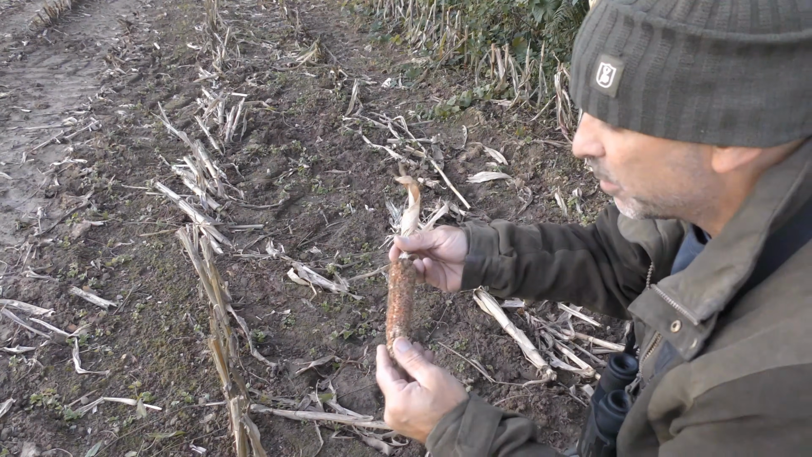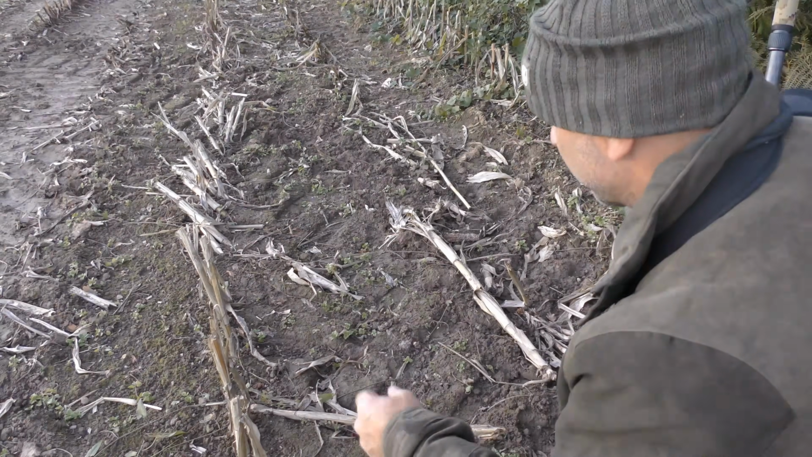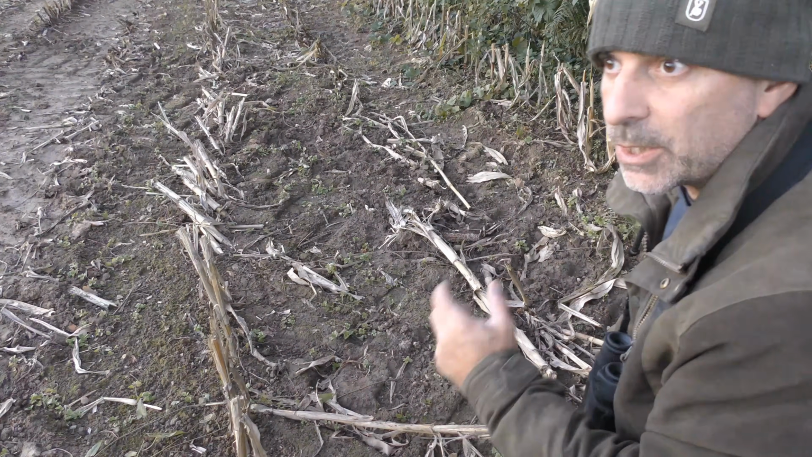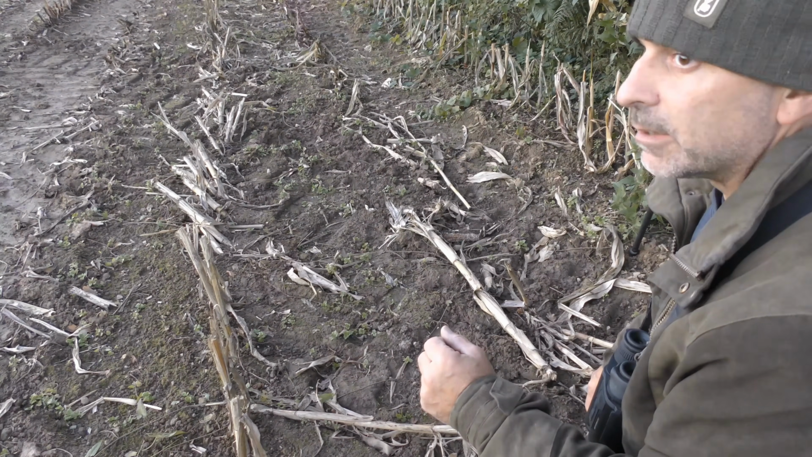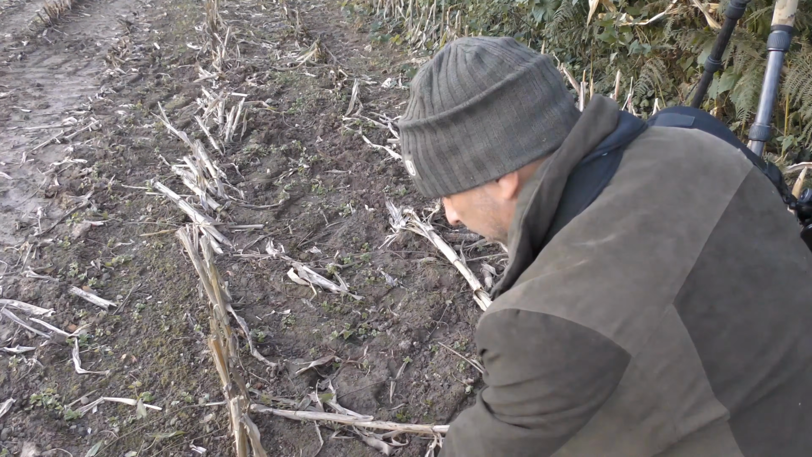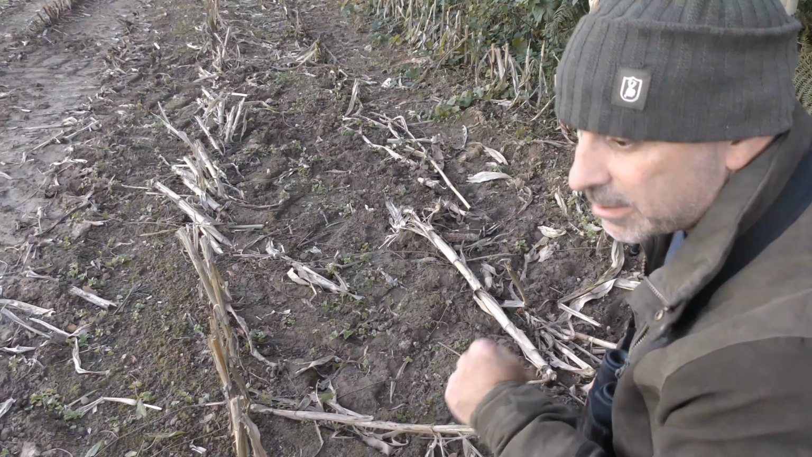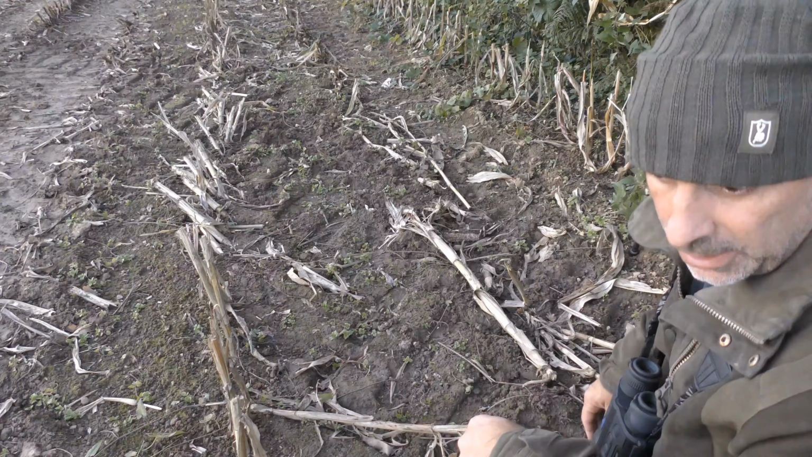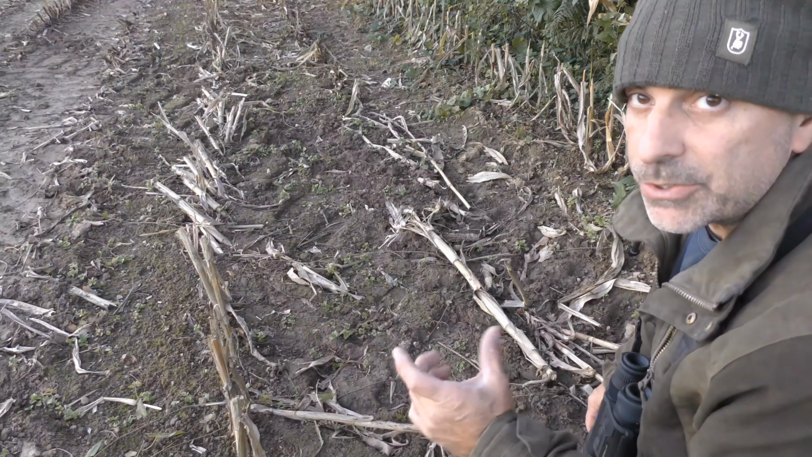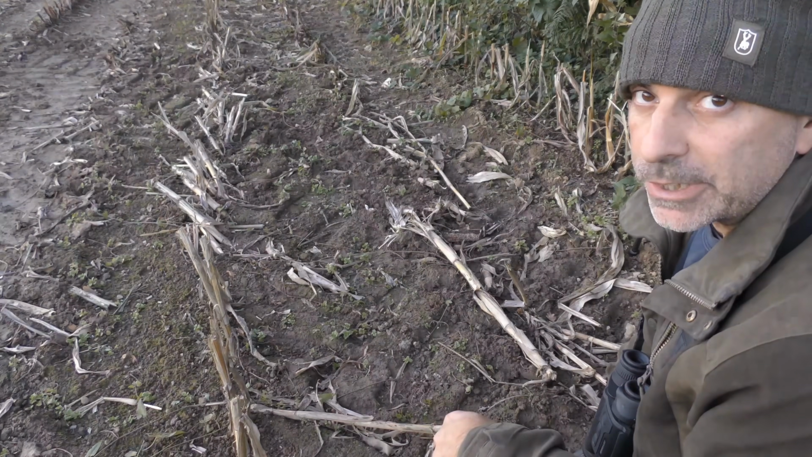So you can see here, this is what the deer have been feeding on, the old maize husks. There's plenty of them about. They've still got a fair bit of corn on them, so they've been picking away at those. You can actually see there's one or two that's probably roe there, but there's quite a few bigger slots up and down here in the mud where deer have walked up and down. And some of them are quite a good size, so it's probably a big fallow buck that has been quite regularly up and down through here.